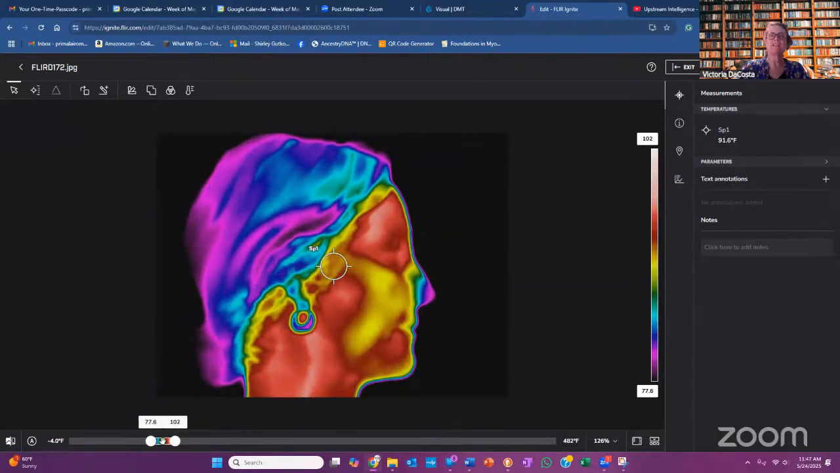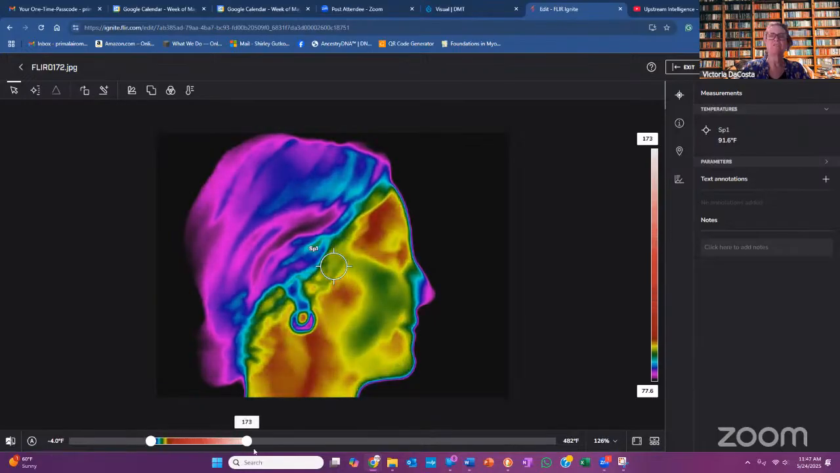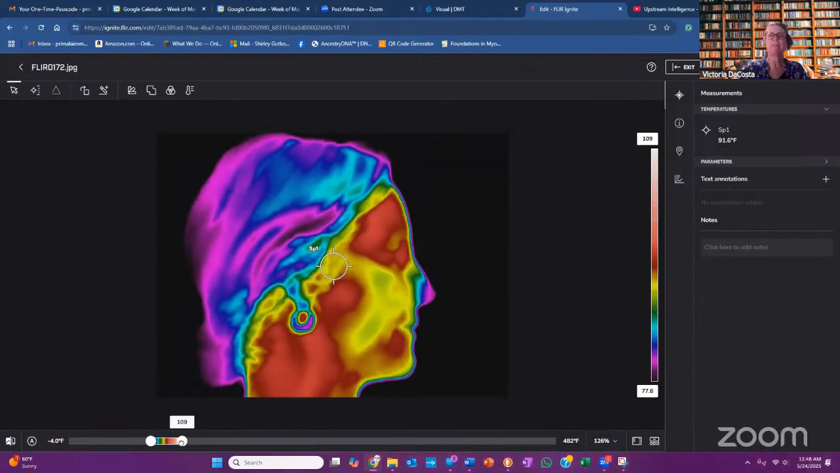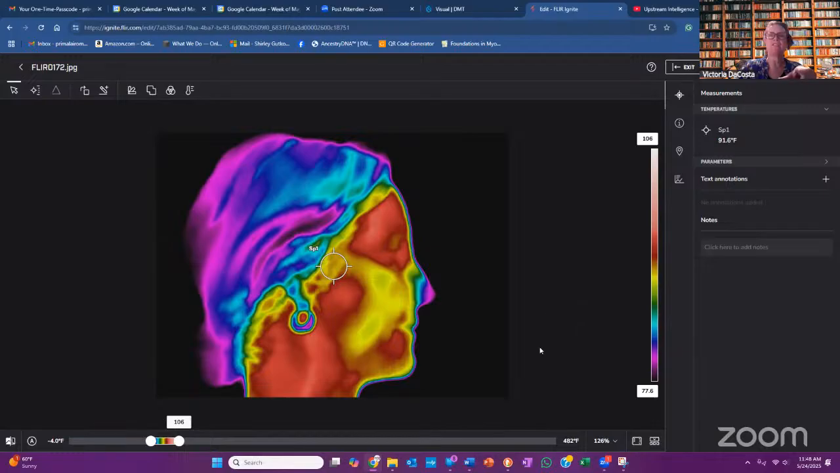Okay, so now we've got some black background. And now what I'll do is I'll take the right ball to the right of the hand and move it around. There you go. You see how your image is on the temperature bar? You want it kind of in the middle. Yeah, there you go, right there. Because what you want to see, you want to get some demarcation in the image too. Just go to the right ball again and just get a little bit isolated areas of stress.